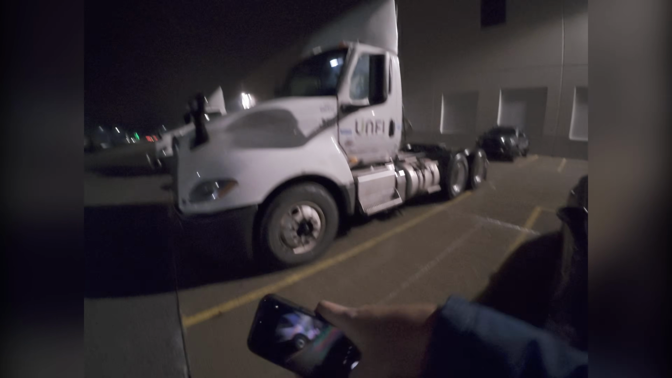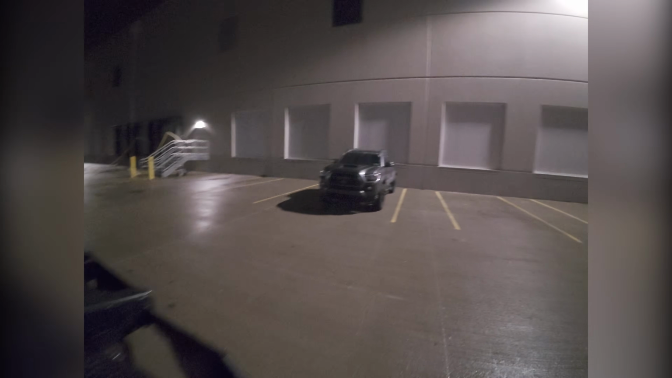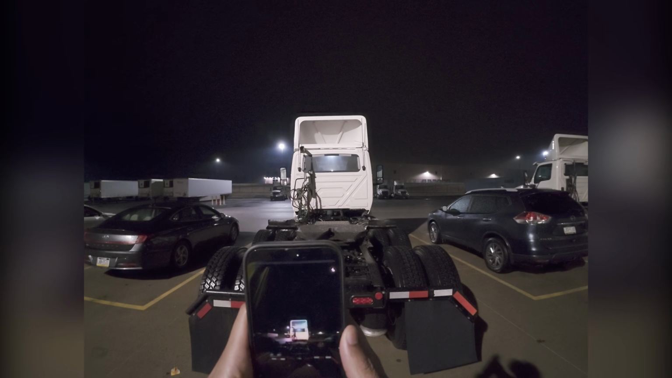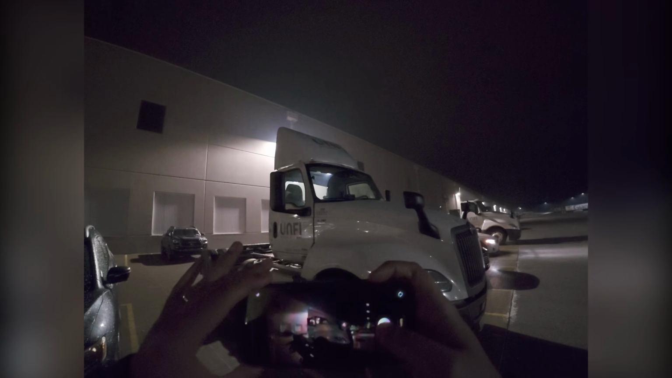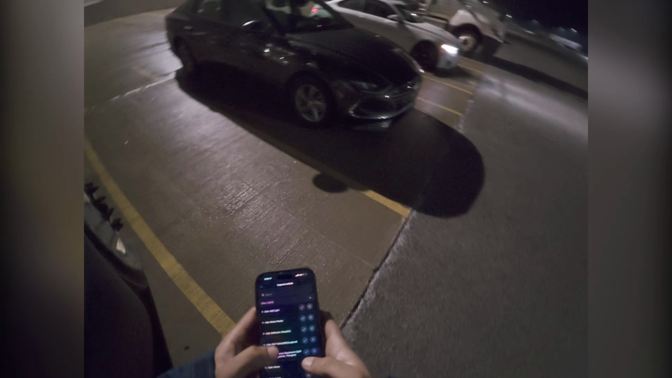Knock this out. Driver's side. Boom. Do my due diligence. I already did the post trip. For those of y'all that know, you know. You don't know, but you know. And yes, all of this stuff was checked that I'm about to check off.